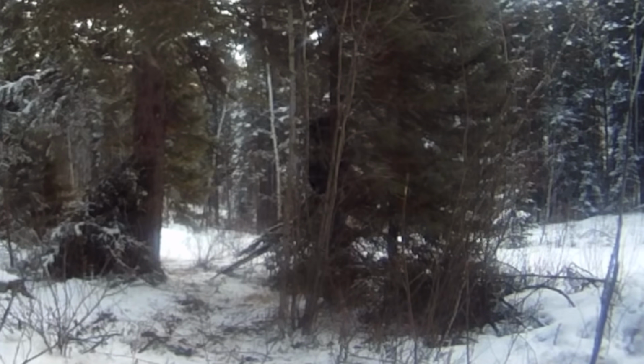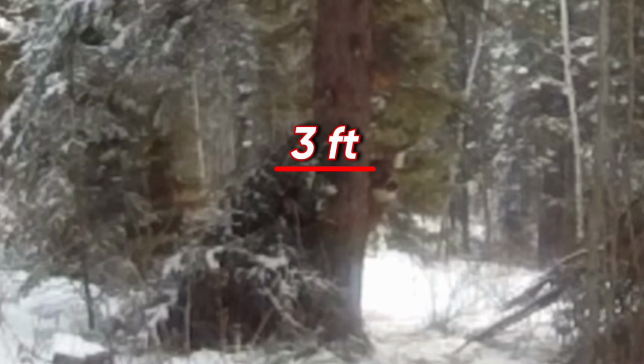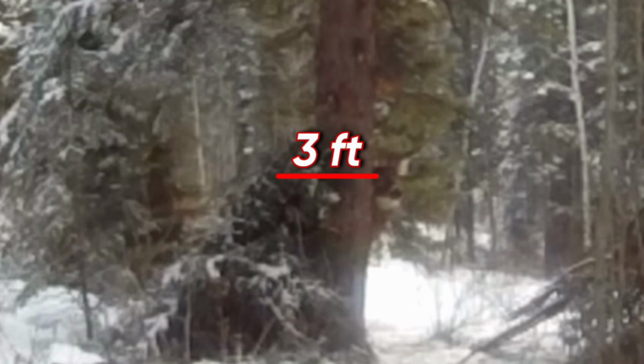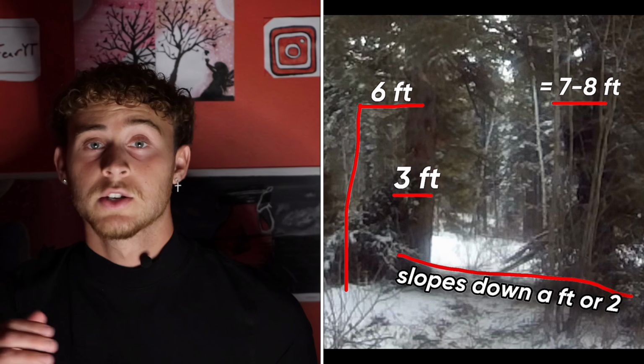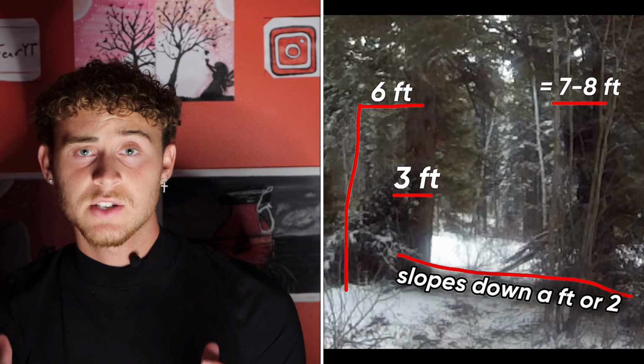Estimating the creature's height, the average buck is around 3 foot tall at the head. And this one seems to be exceptionally large. It could even be around 3.5 feet. But we'll just say 3 feet for the sake of this video. So right here is 3 feet, and then over here is where the supposed Sasquatch's head was.